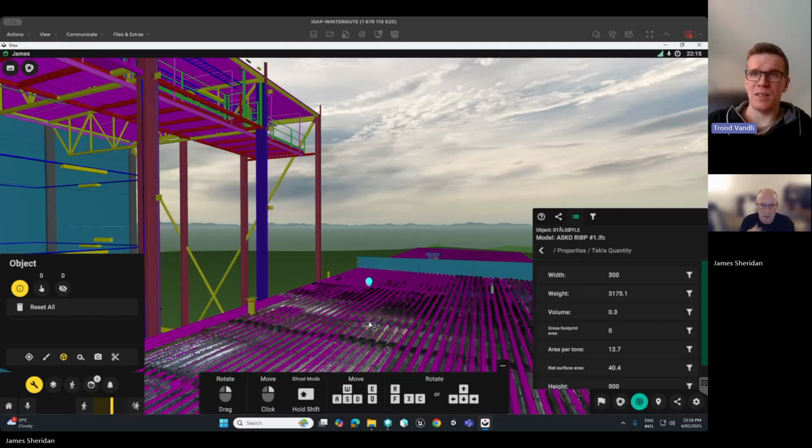It's just a matter of defining the user interface you want to use, I believe. So it should be fairly simple. Sure. All right. How do we do section cuts?